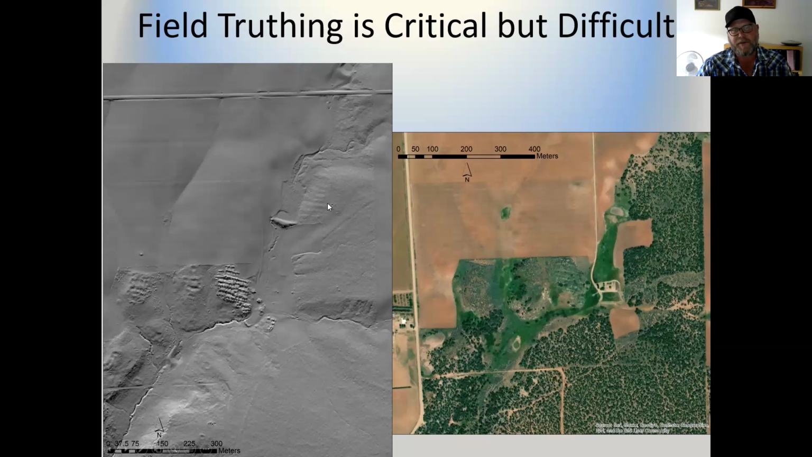But field truthing things like this, I walked across this. I kind of walked north to south across it. If you know exactly where you're at on the LiDAR and you know exactly what you're looking at, you can kind of see all of these gentle ridges and swales, but boy, it's difficult. And so when we say field truthing or ground truthing, it's really hard to do in the absence of some kind of limited testing to look at stratigraphy and get samples from the modern ground or from subsurface deposits.